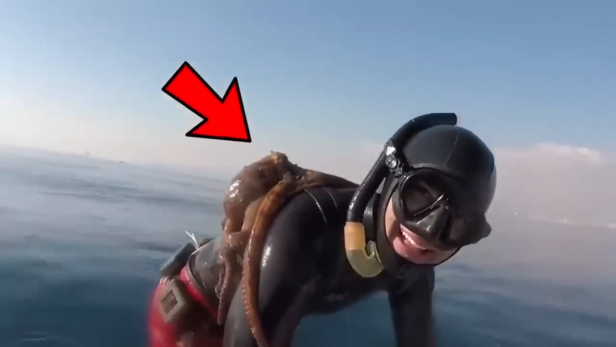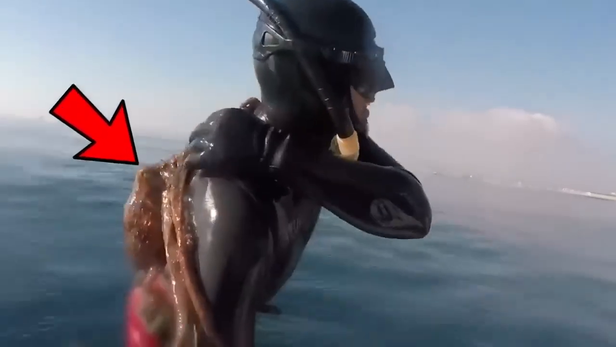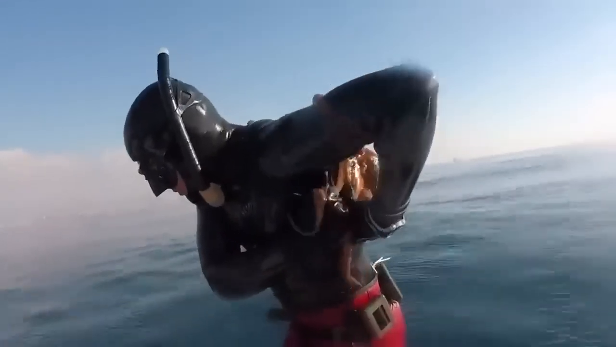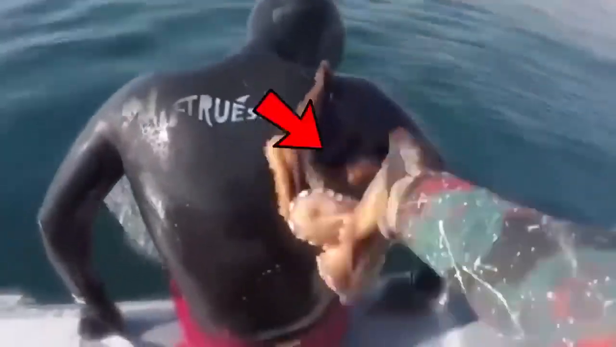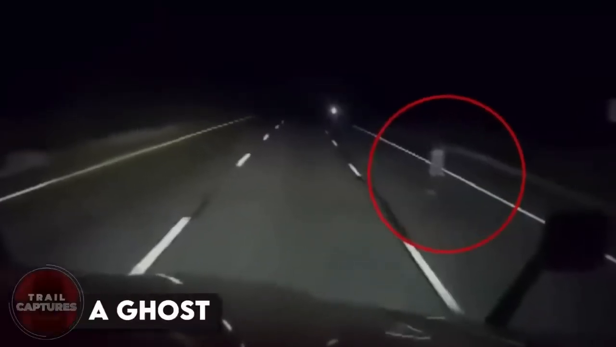Despite moving in different directions, the octopus wouldn't budge, and the diver started feeling uncomfortable with its sharp beak and sticky suckers. Perhaps the octopus just wanted a hug. What do you think? A ghost.